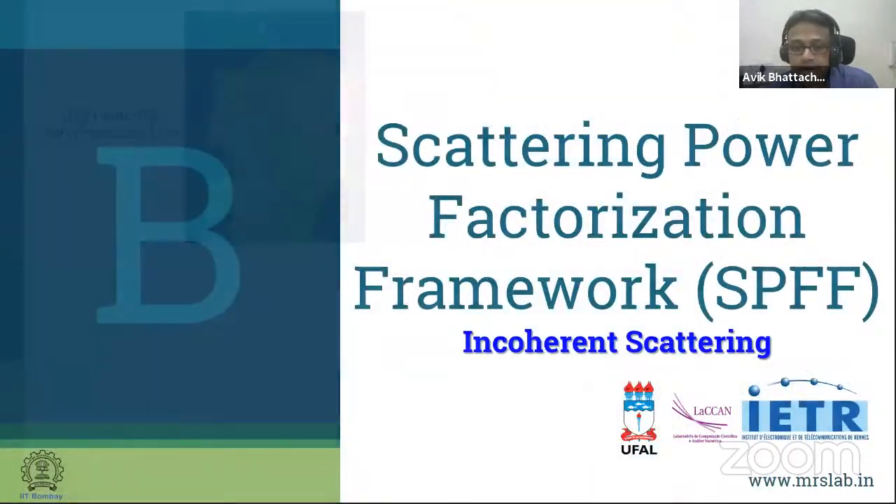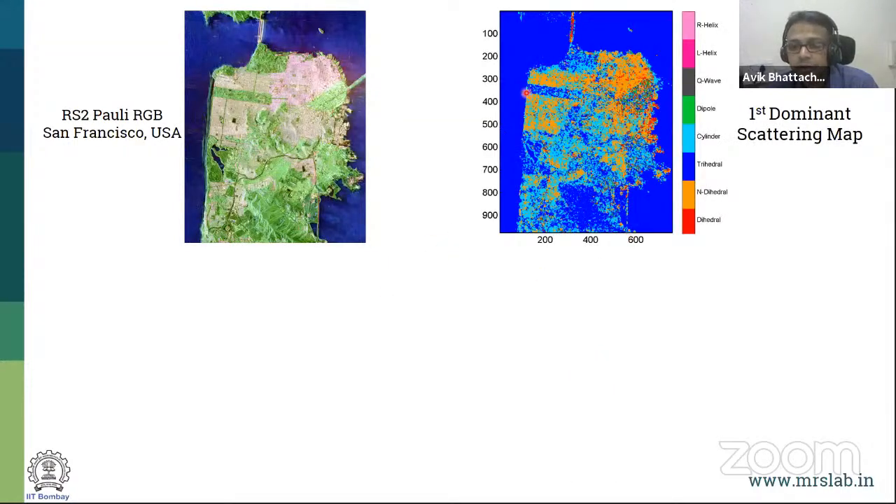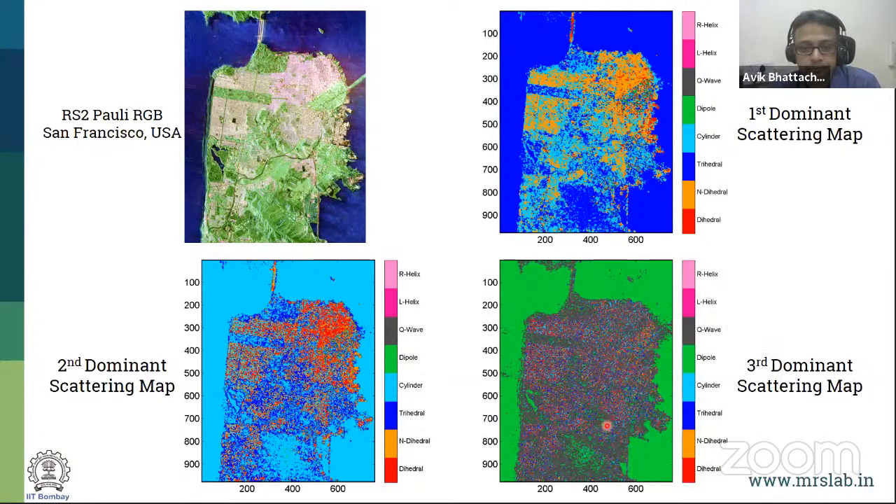If you go to incoherent, then you can take the same image. This is the RADARSAT-2. So you can say the first dominant over here is narrow dihedral, but also some dihedral, which is also true. The surface over here is a trihedral, which is also known from literature. But as you can see, if you go from the second dominant to the other mechanisms, it goes on to be noisy.